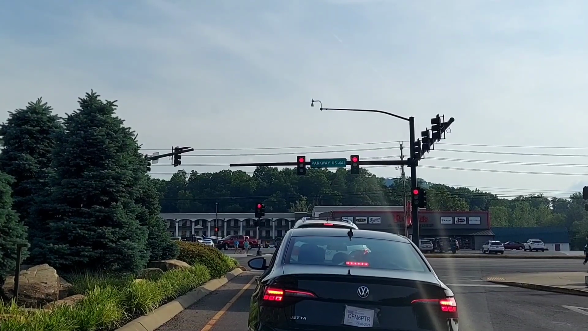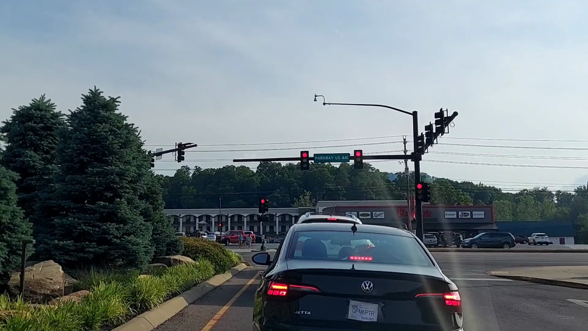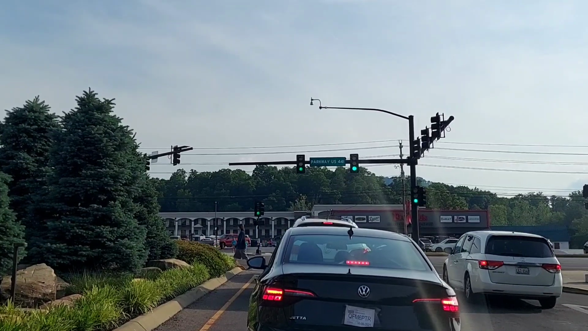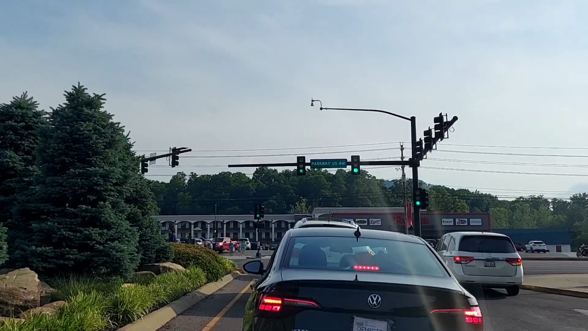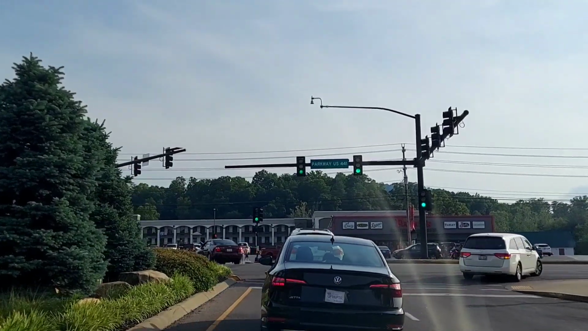That goes right into Gatlinburg. You just stay straight, stop at every light. You'll get there in a week, but you'll get there. Or you could take Jeff's shortcuts and you can get there in just a few minutes. Okay, now we're going back to Parkway.